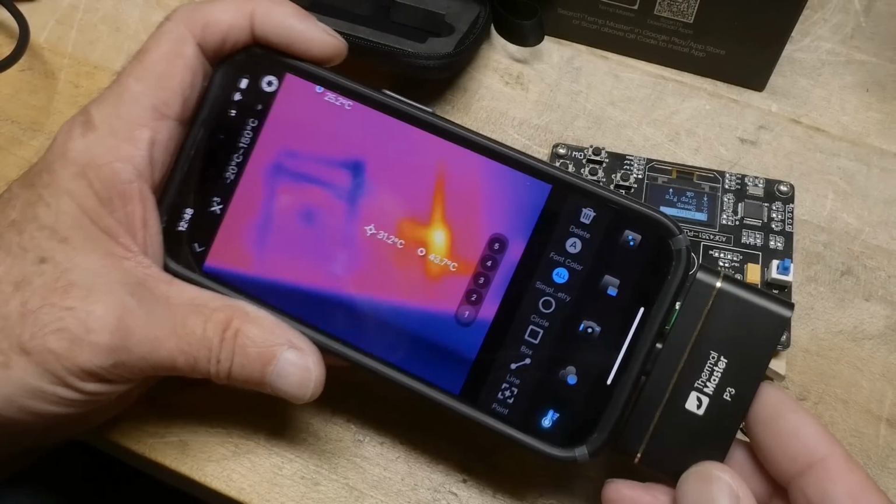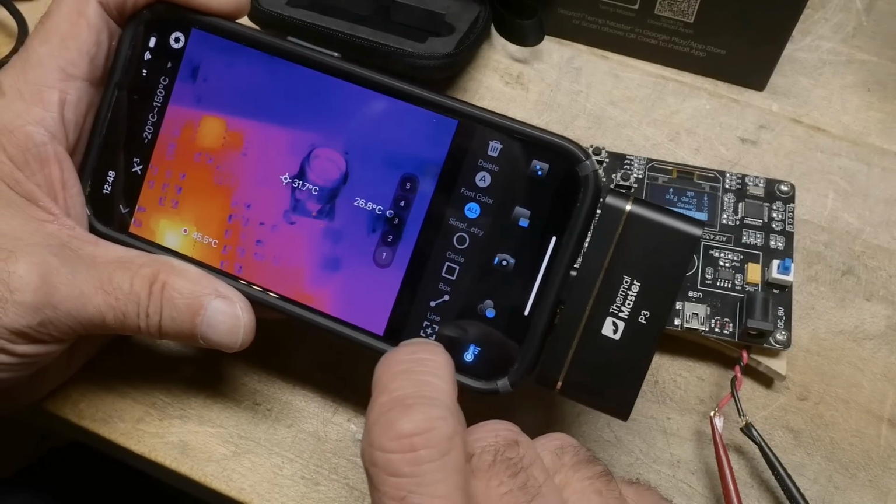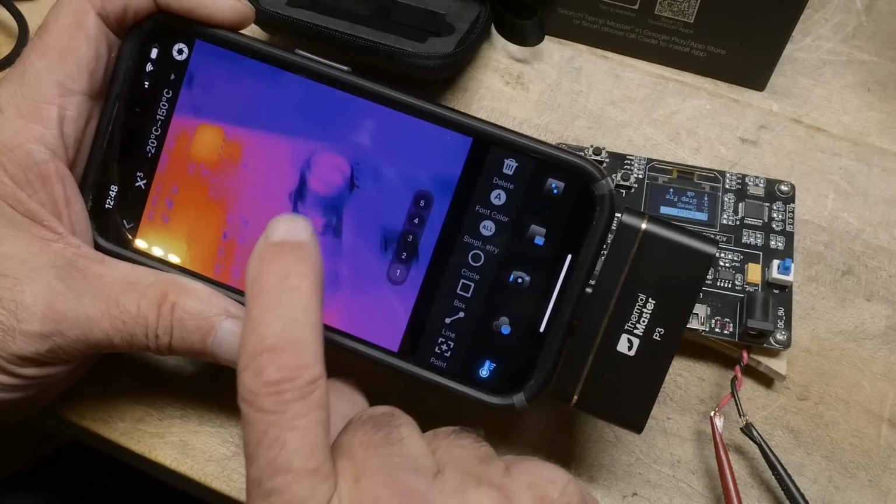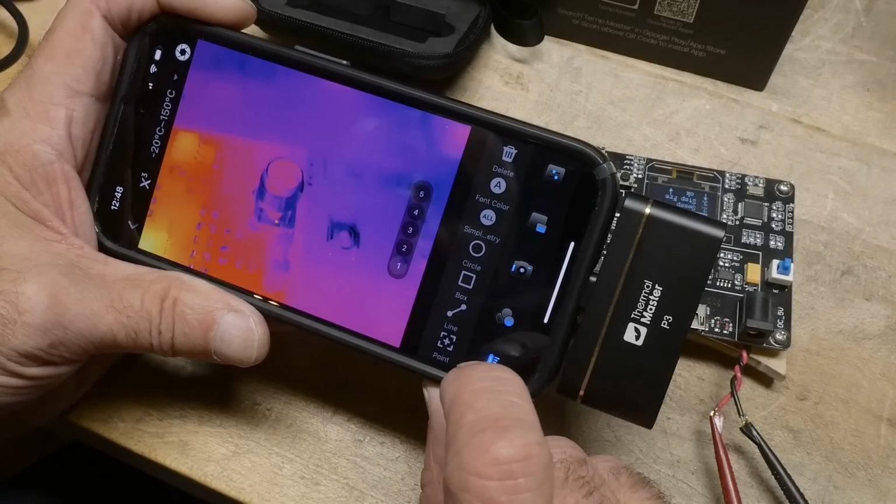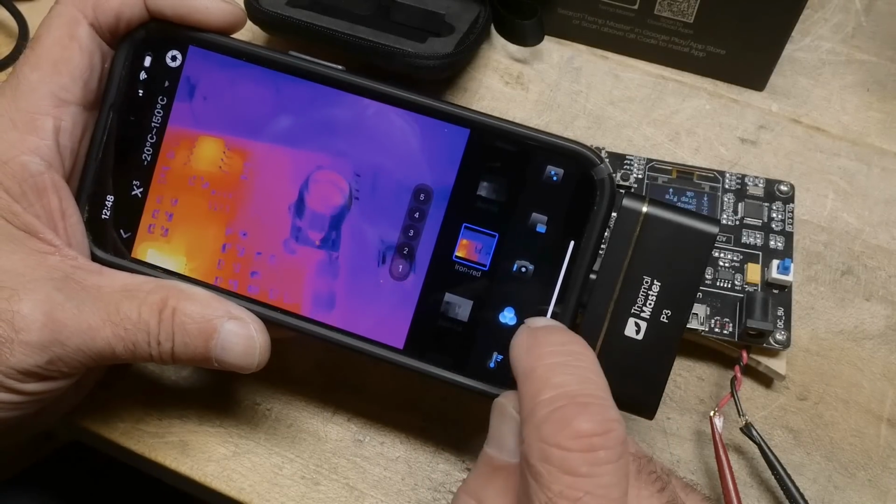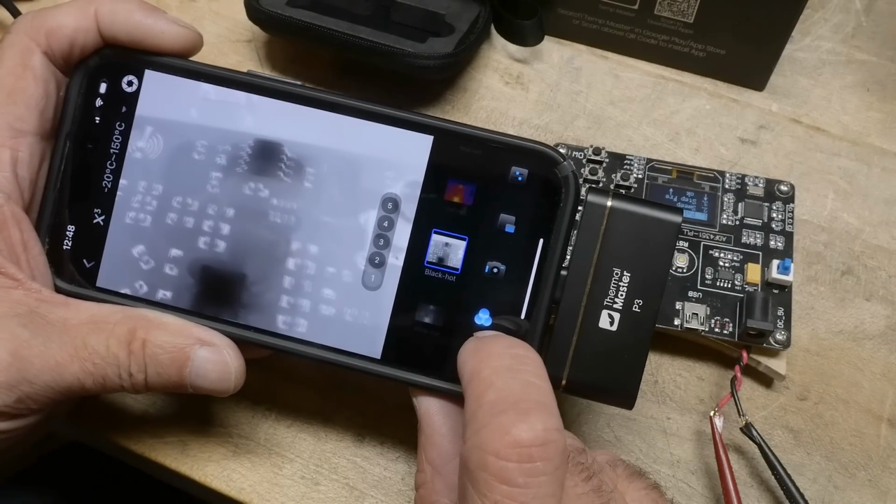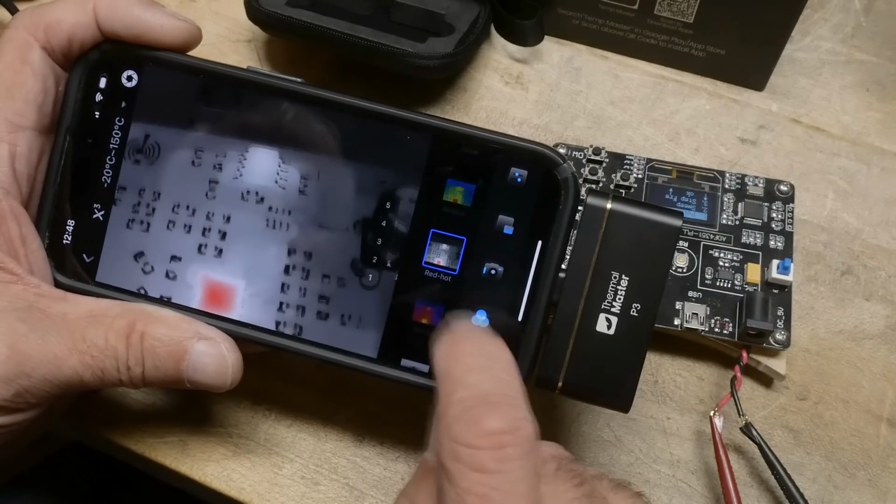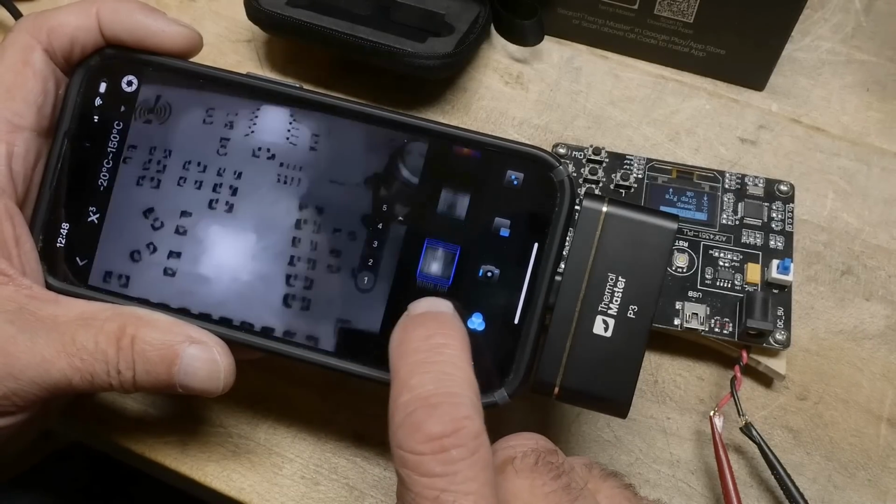This is going to be a really, really nice tool. You can do all of the things. You can set up having the little point in the middle to measure temperature or not. We can put boxes around things. We can change whether we want a black and white image or other color schemes. Anyway, you know the standard ones that are available. Black is hot, white is hot.